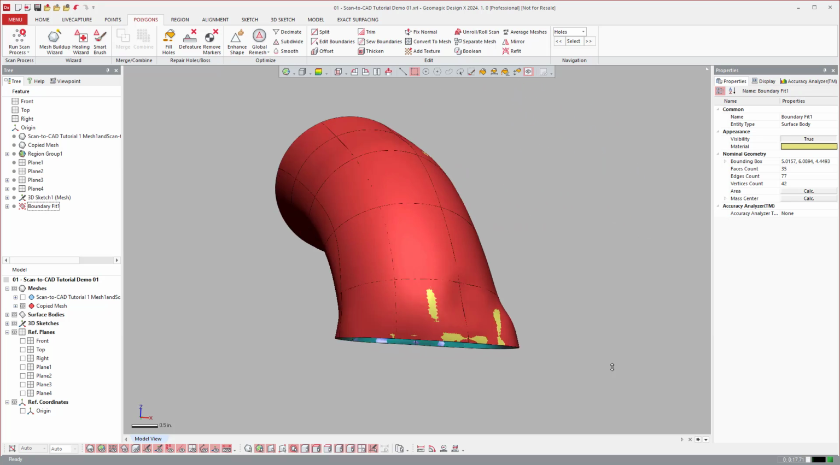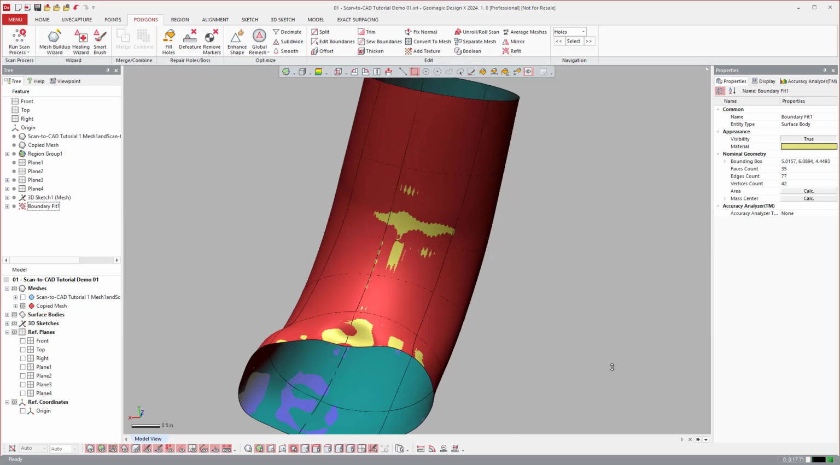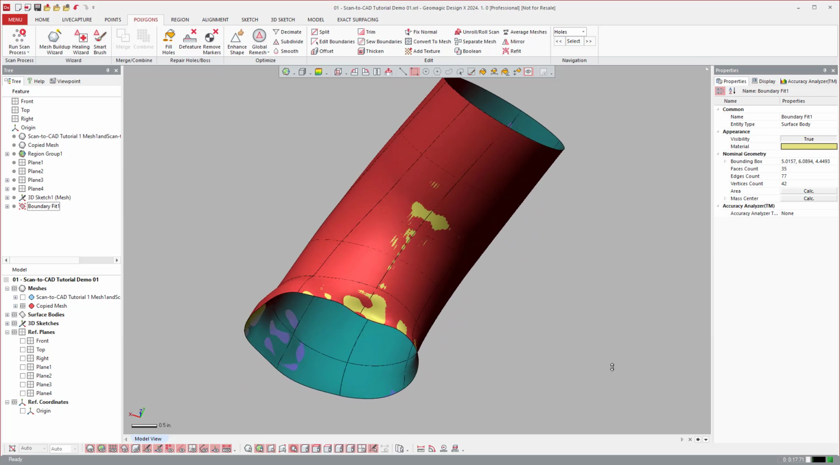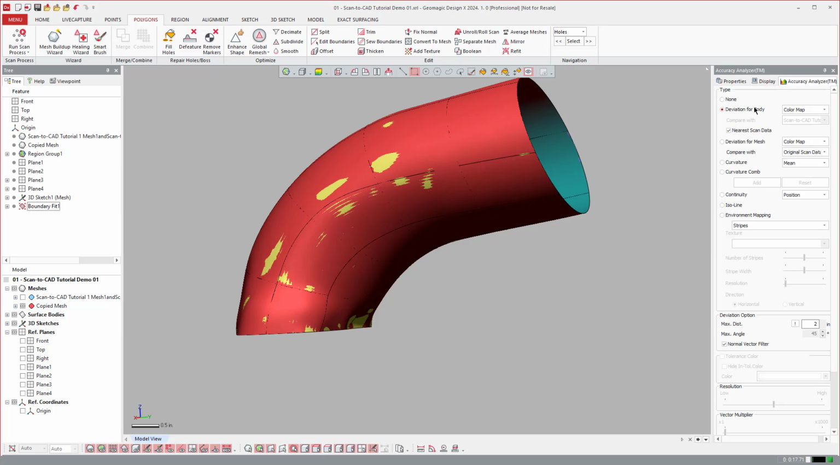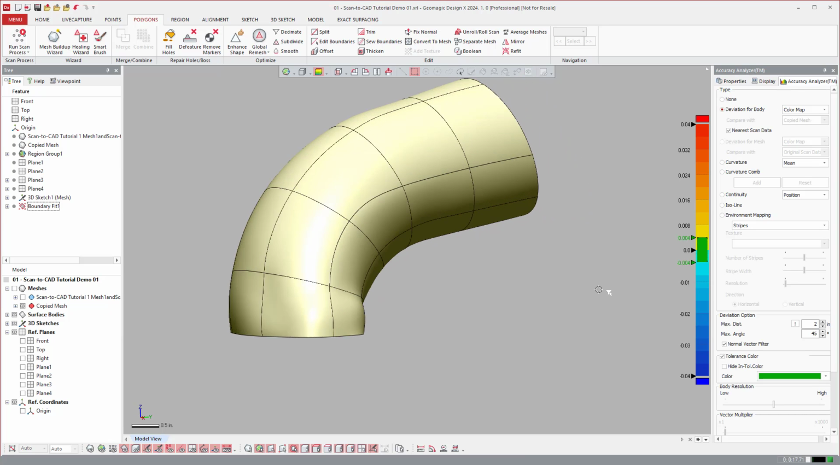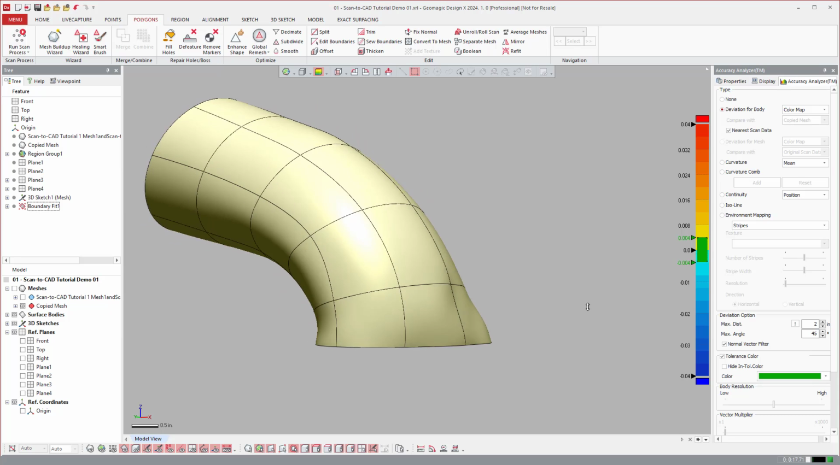And again, you can play games with how close you need to follow this. Many times these types of parts are casting parts that have deviation and error in them. So speaking of that, we can come and turn this on and crank it up and just see where we're not following.